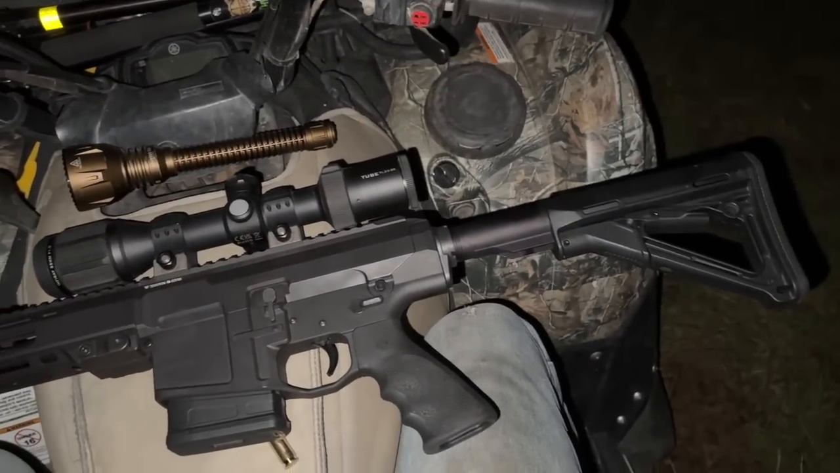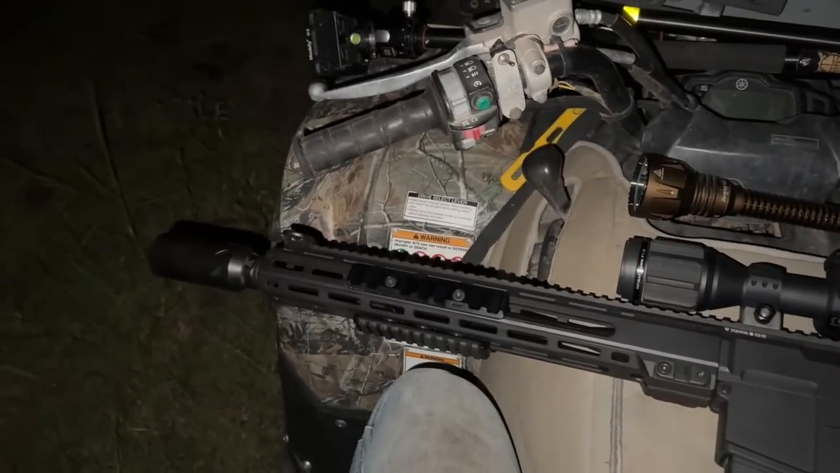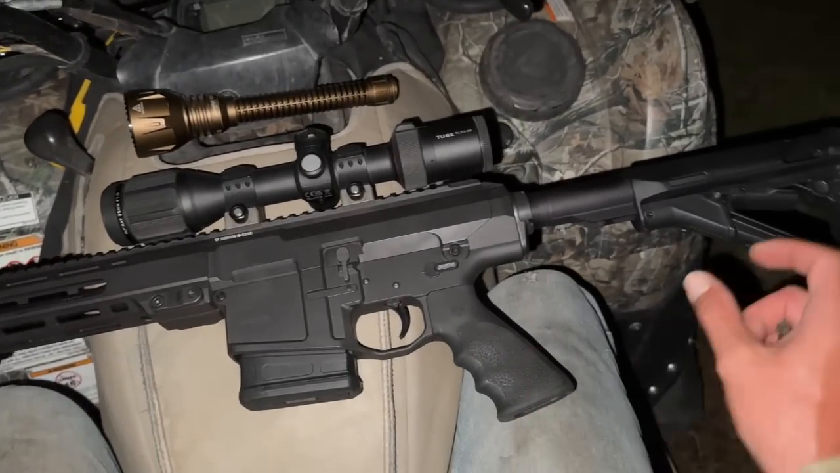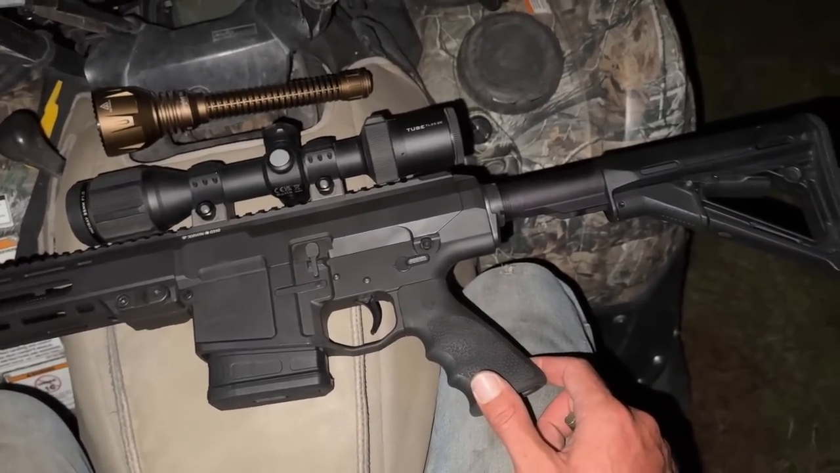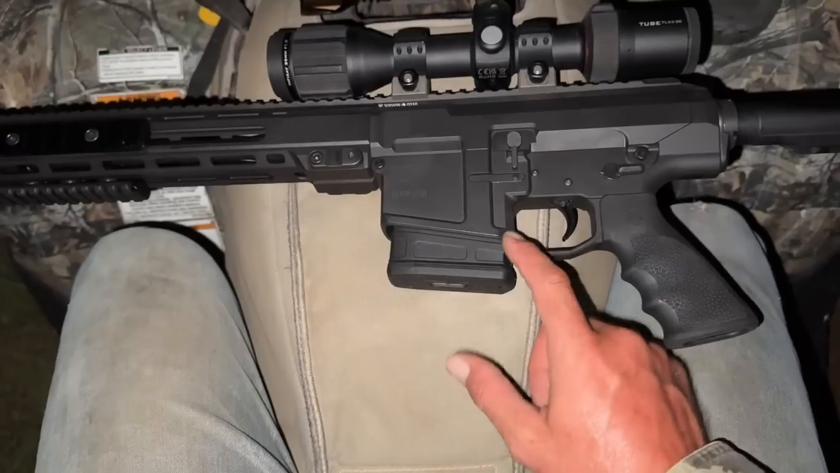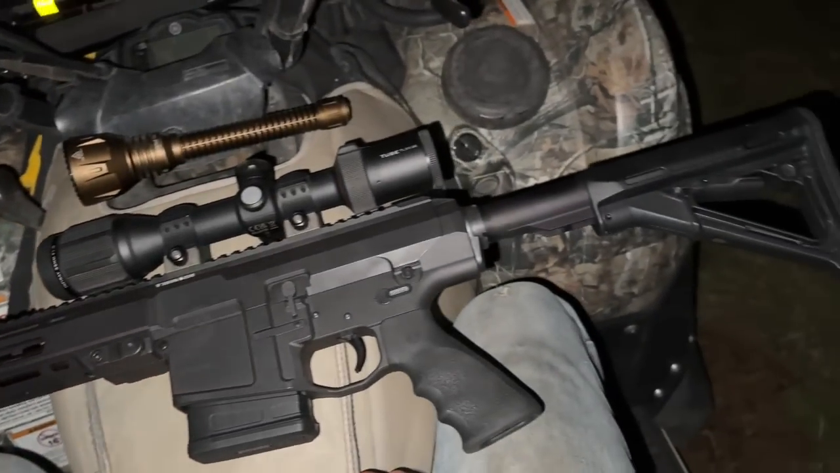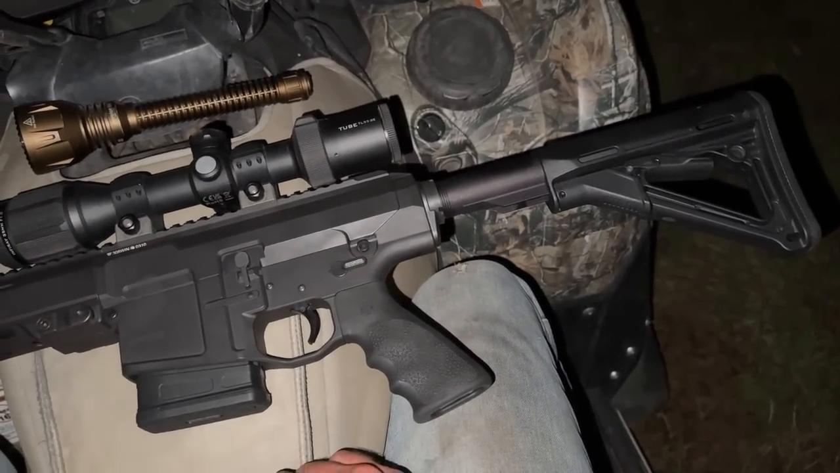This is my new Wedgetail Industries MPR 308. It's a really nice rifle. I just actually got it back last night. I got it just before Christmas, and then I had to send it back for a warranty because the magazine catch was having issues. But Wedgetail fixed that really good, and they've followed up and have been really good to deal with. And the barn in Oakey that I got it from.